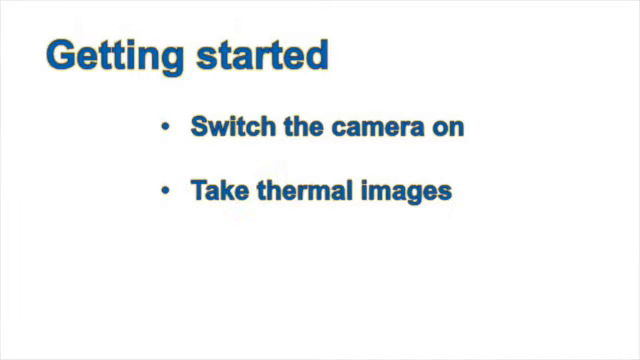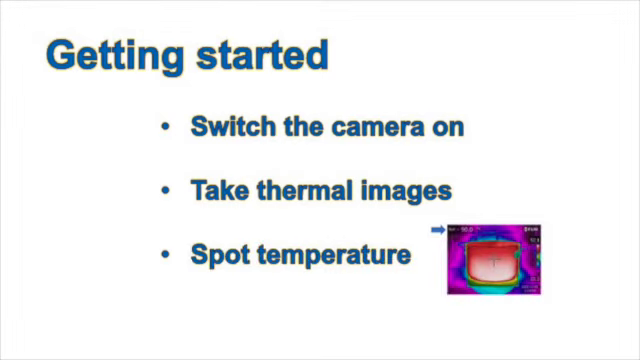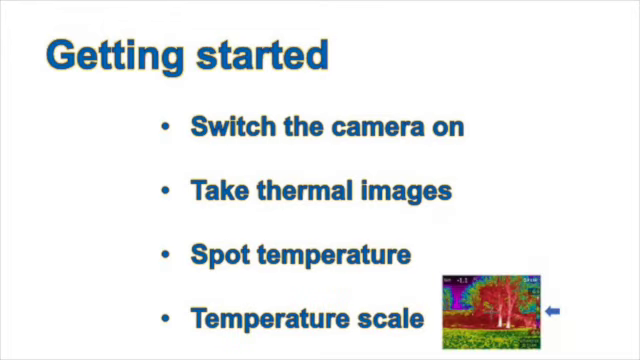So now we've covered all the preliminaries, let's do a quick recap. First of all, to get yourself started, you're going to find out from the downloadable instruction manual how to turn the camera on and how to take thermal images. We've also learned about spot temperature, which is registered at the crosshairs or the circle in the middle of the camera screen, and that this temperature is shown in the top left-hand corner of the screen. And you've also seen the temperature sidebar, which shows you the temperature range within that thermal image that you're looking at.